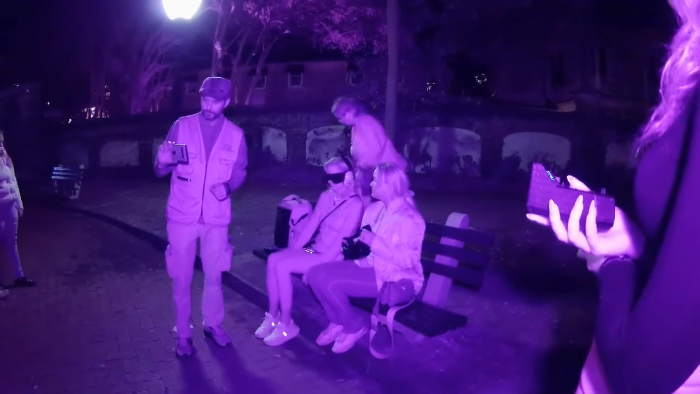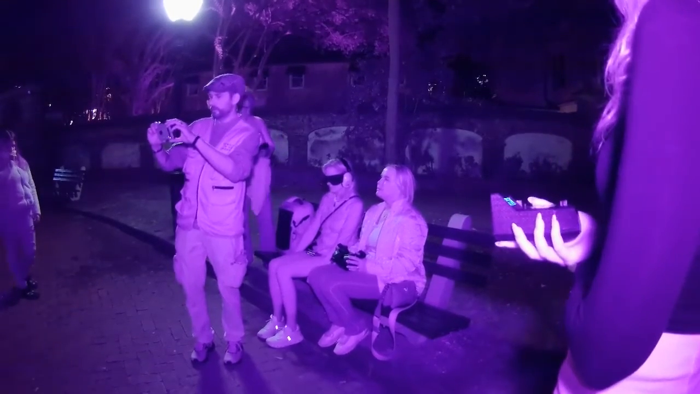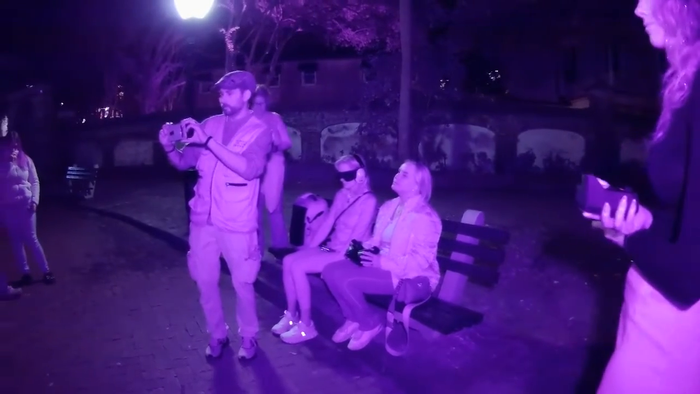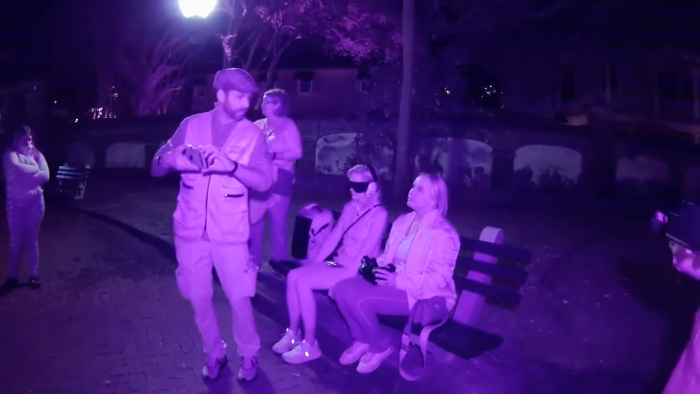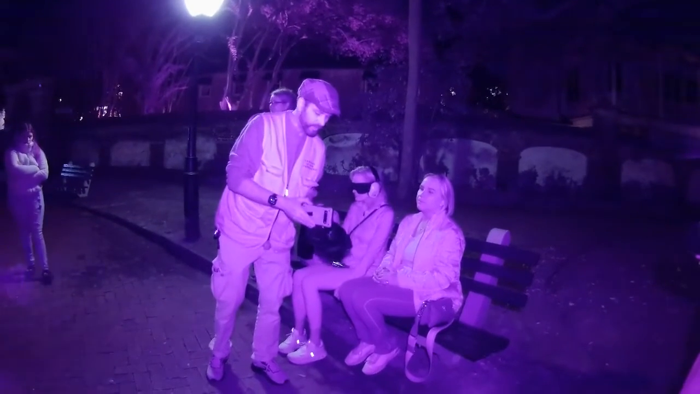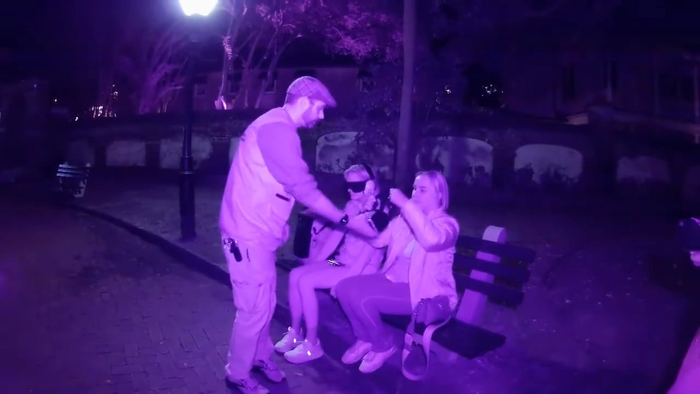This takes a second to calibrate. There we go. See how it looks like gray smoke? You're going to see that as one vision when you get this over your face. It'll go all the way over your head, and if it's out of focus, you have a little dial right here. You can just move that however you need to get it.